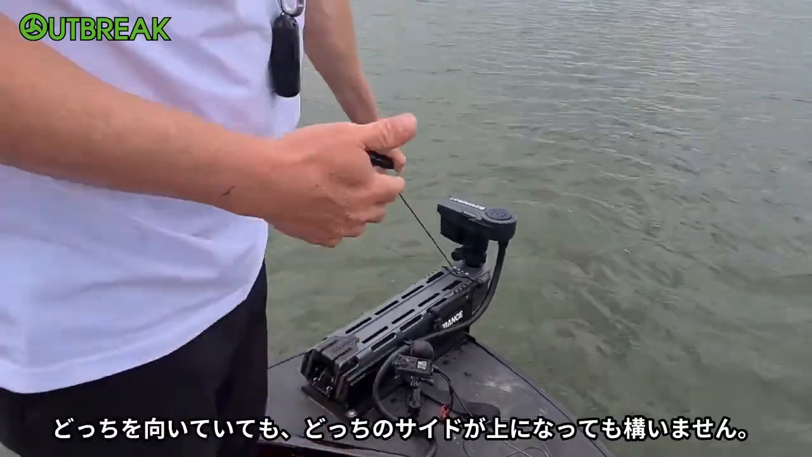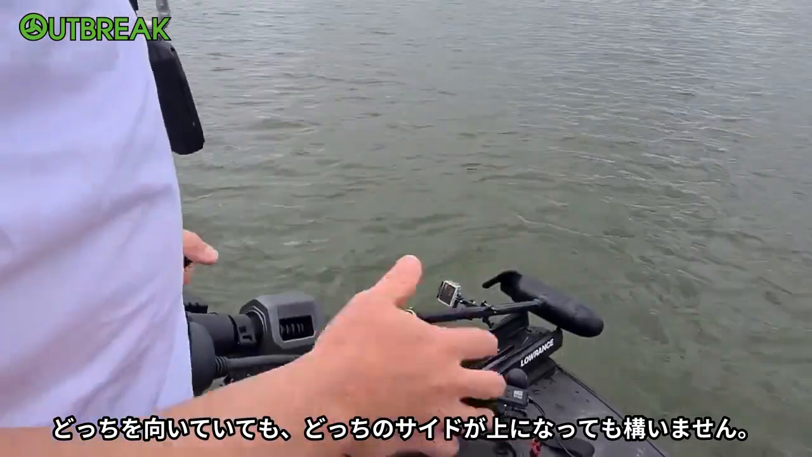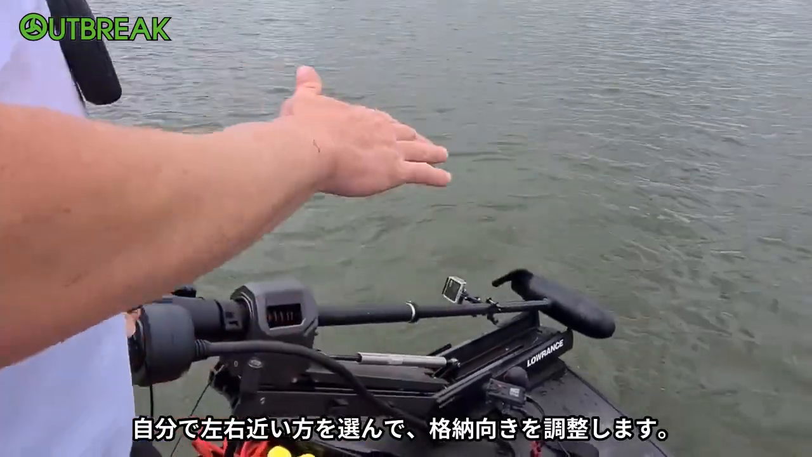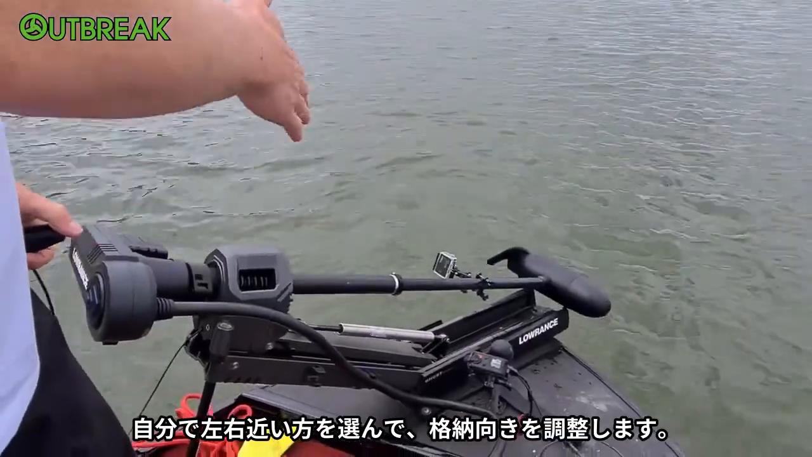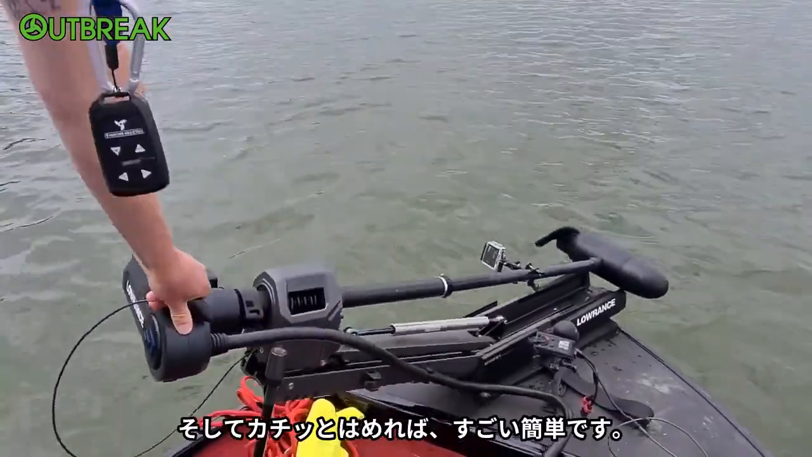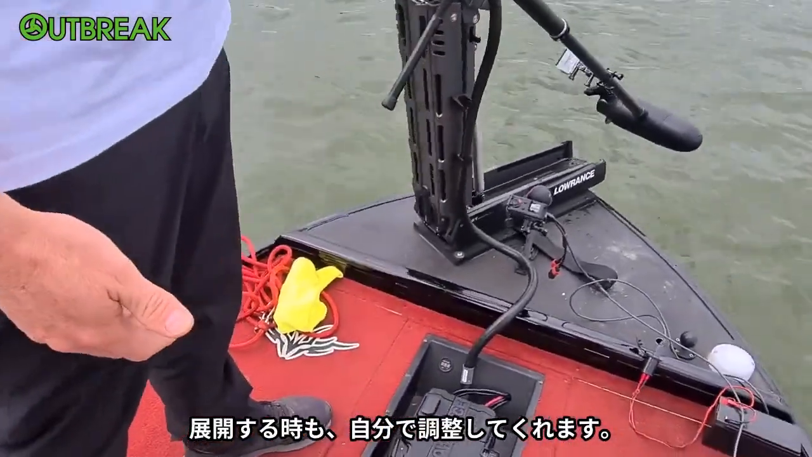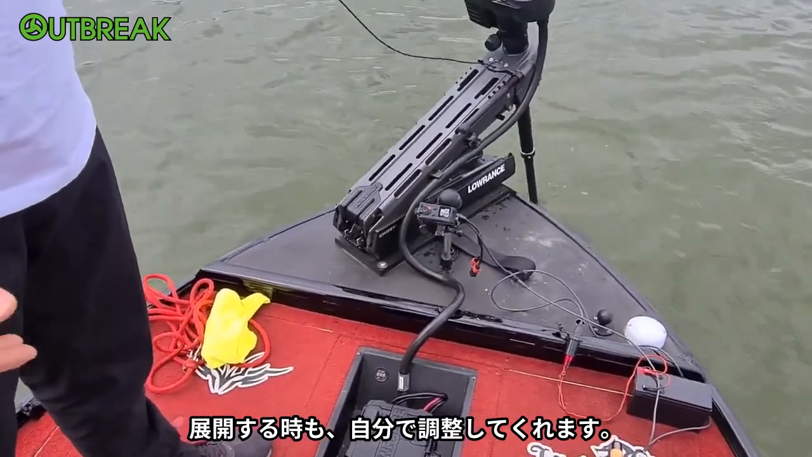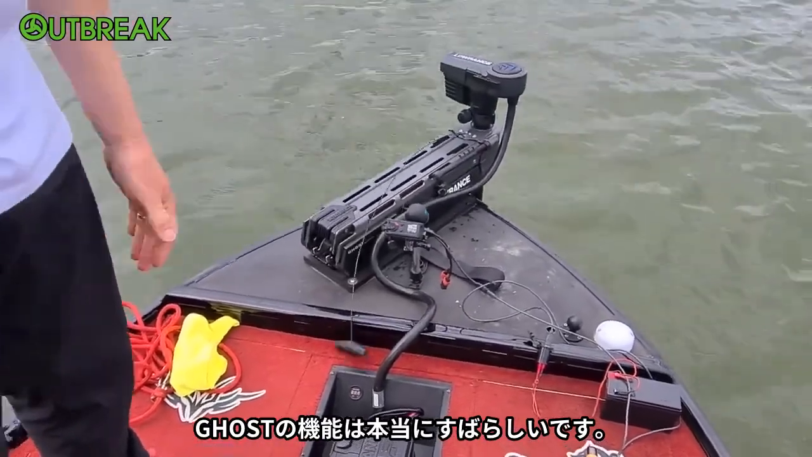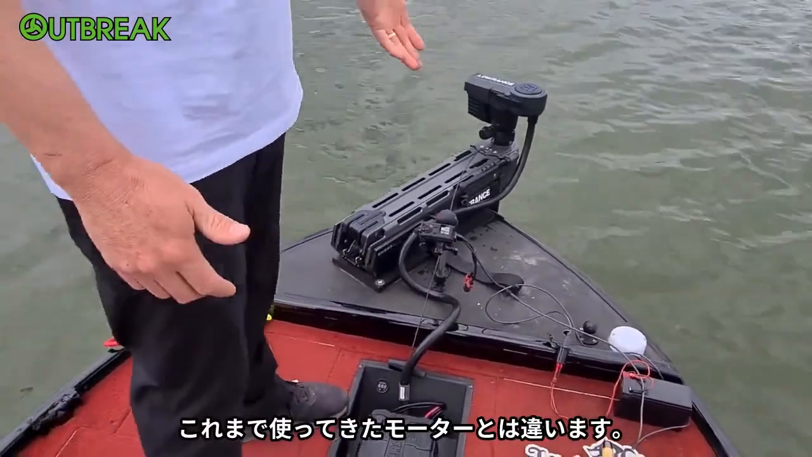So when I turn it the other way, you'll notice, it doesn't matter which side it is on, it'll adjust itself to be adjacent to your stowing point. So you don't have to play around with your foot pedal. So easy, and it just clicks in. And as you pull it up, it'll fix itself up as well. So just another little function that I found really good with this LOWRANCE Ghost than the other motors that I've used.